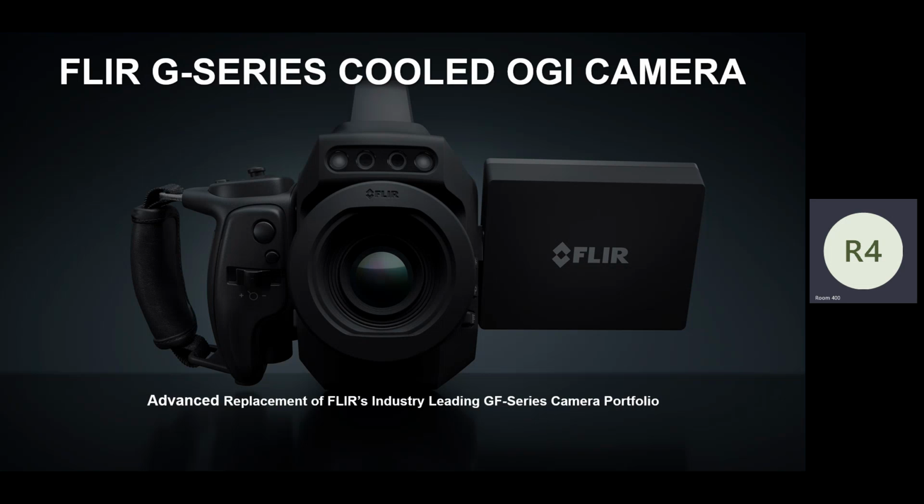We do have a furnace camera that we are right now in an engineering phase with, to be able to see through flames, look inside of the furnaces, and be able to effectively inspect your tubes for coking and scaling and look at the boilers and other applications.